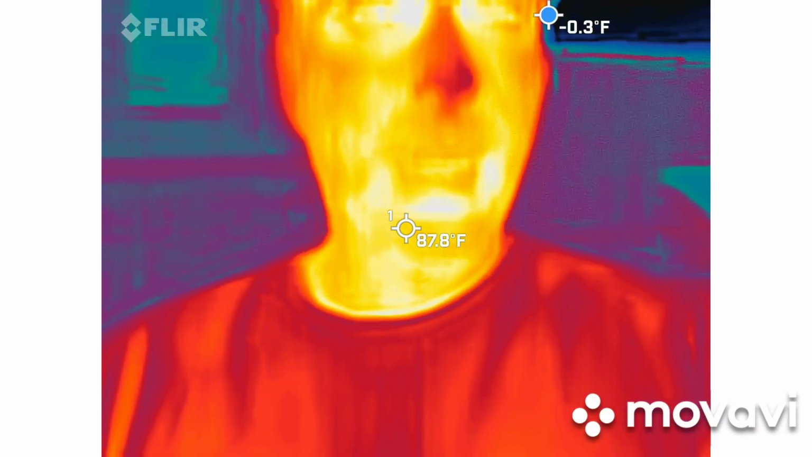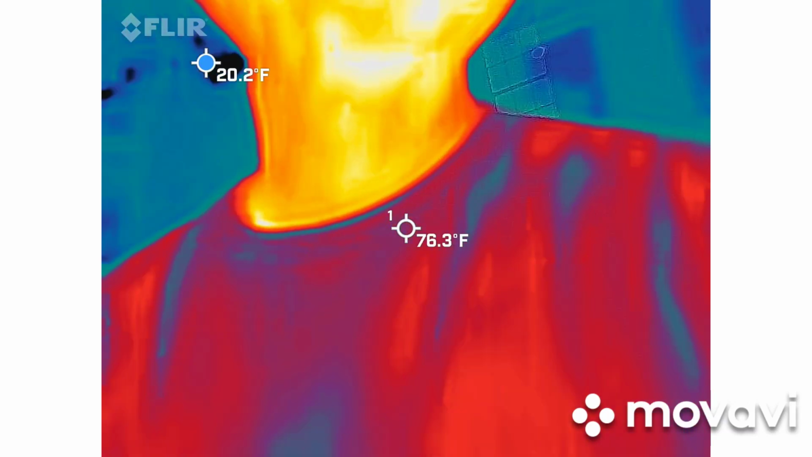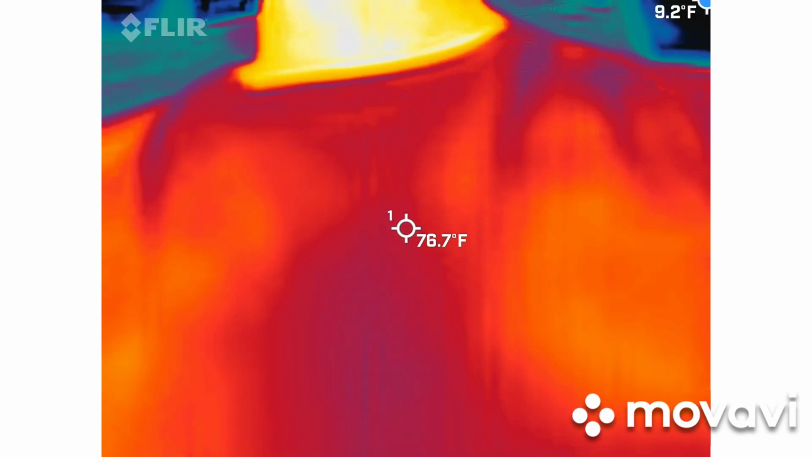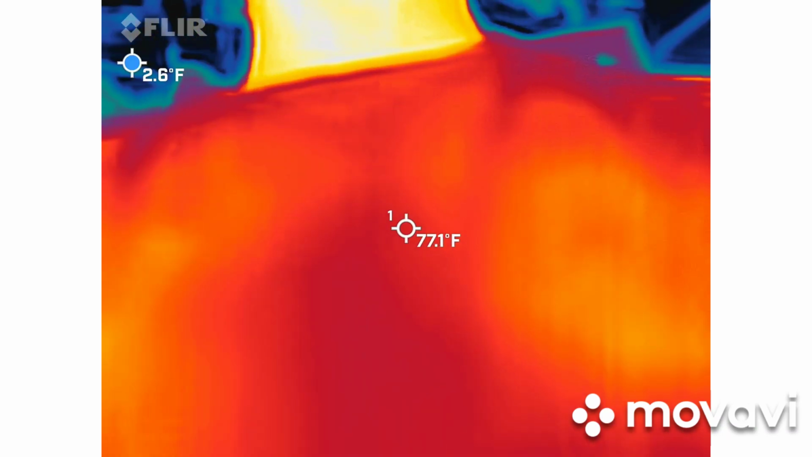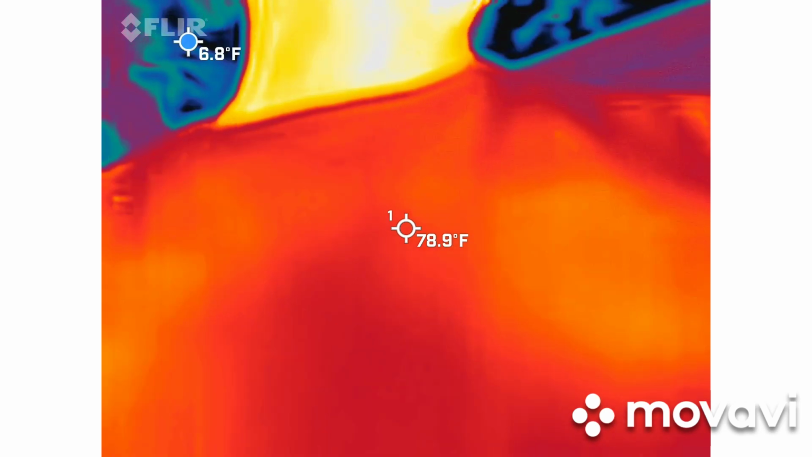Yep. So that means I'm the warmest thing inside the picture because it's white hot, black cold, the way this is set up. So obviously we're looking for blue and black spots to move on their own. We're looking for cold spots. So those blue and black spots, if they start moving on their own or taking shape into something, is really what we're interested in here.